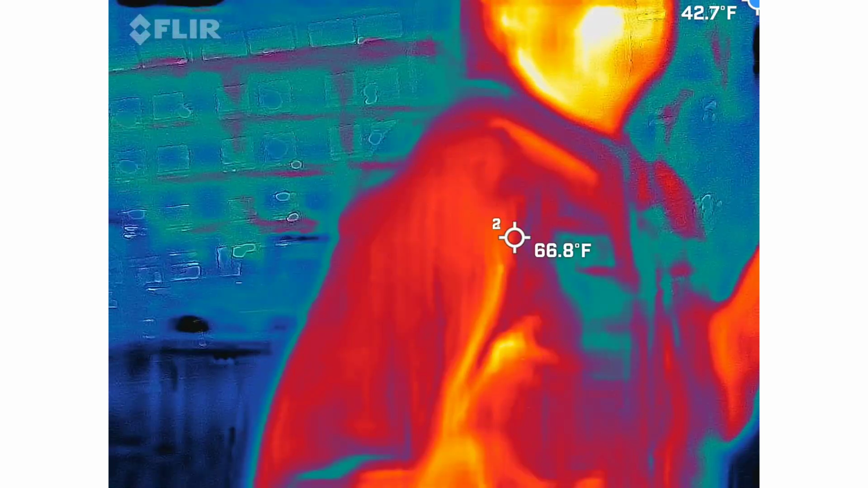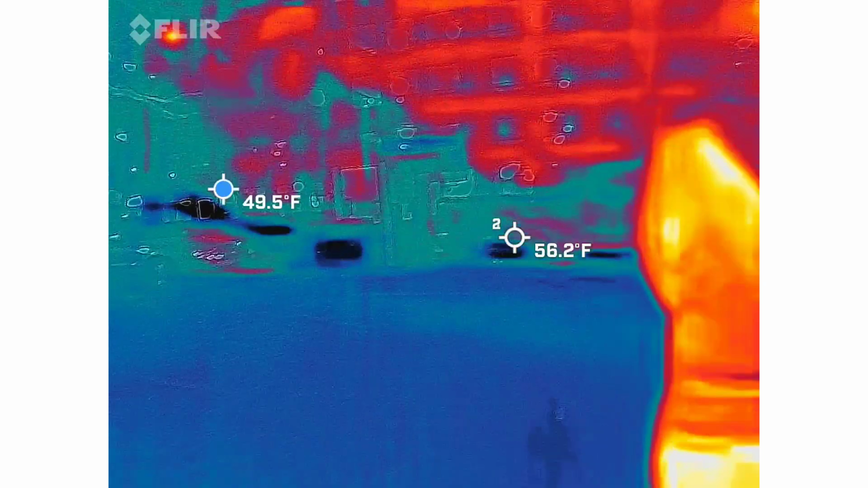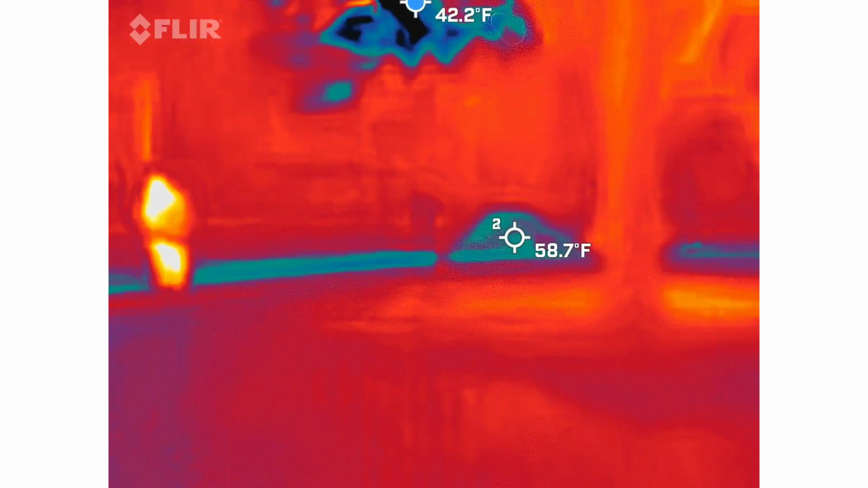Some dark energy. Remember all that crazy shit in that warehouse in Savannah? Yeah. Oh, that place was messed up.